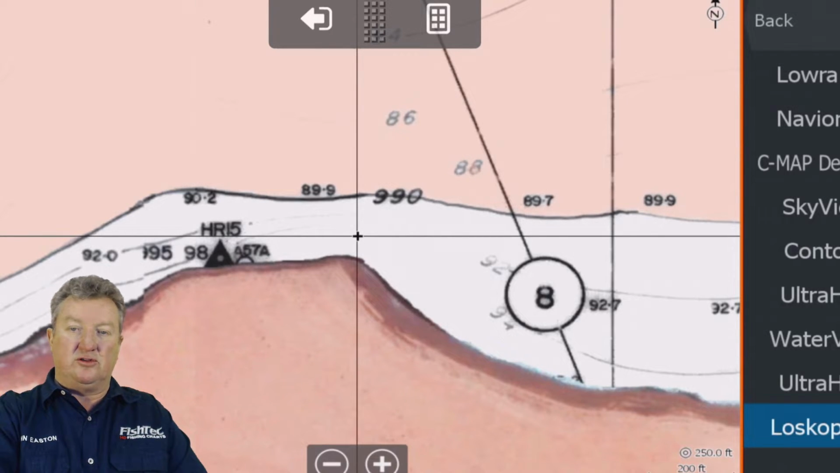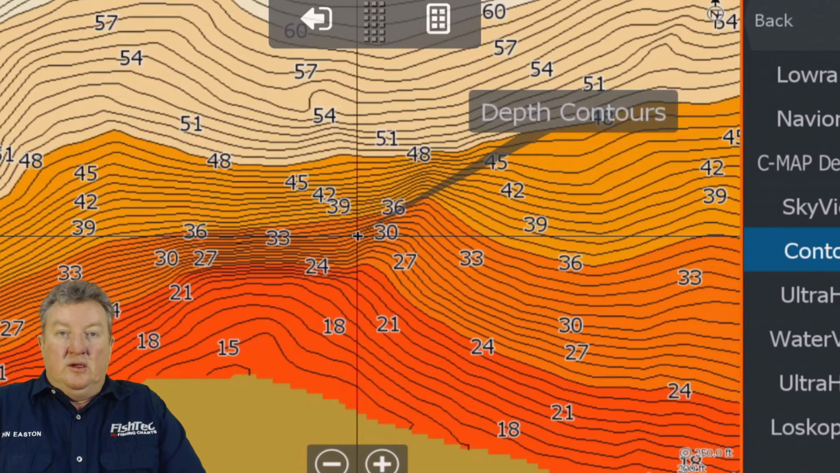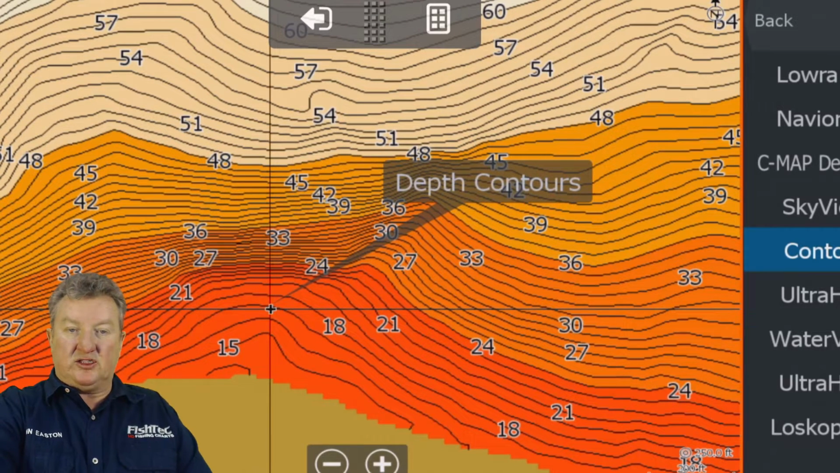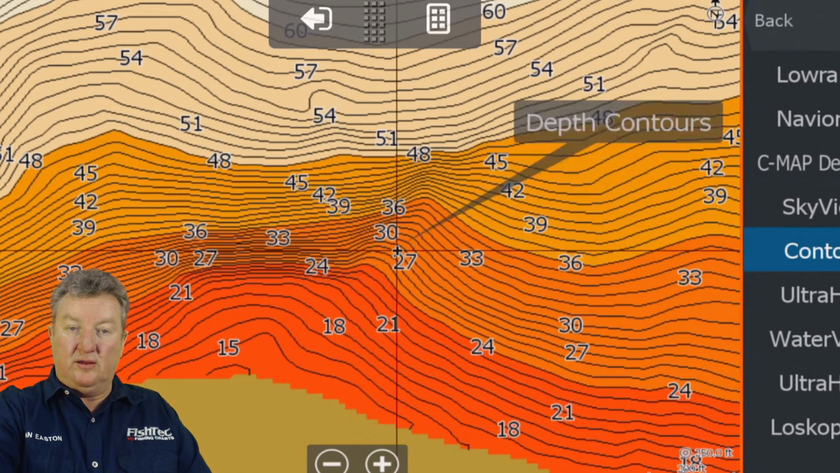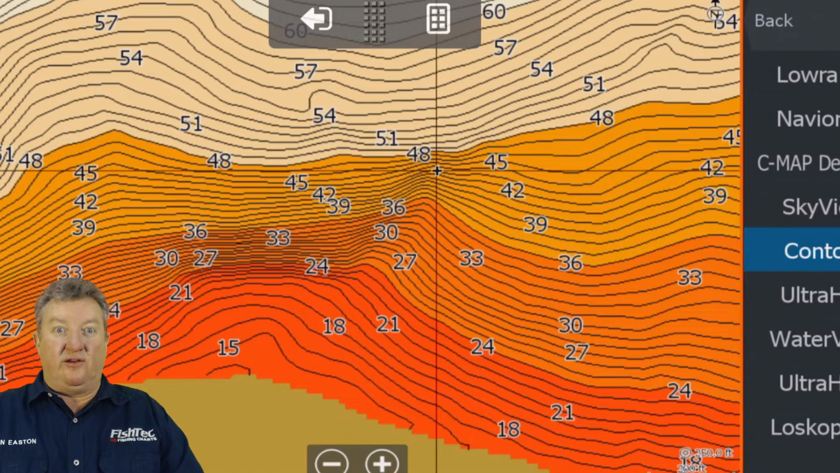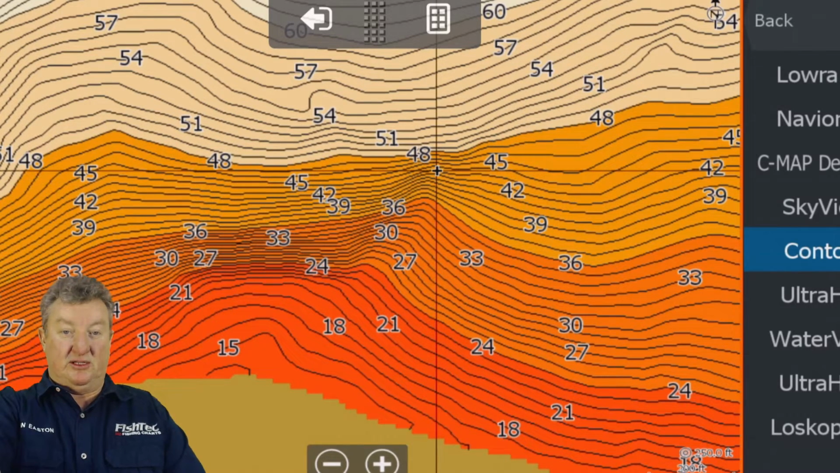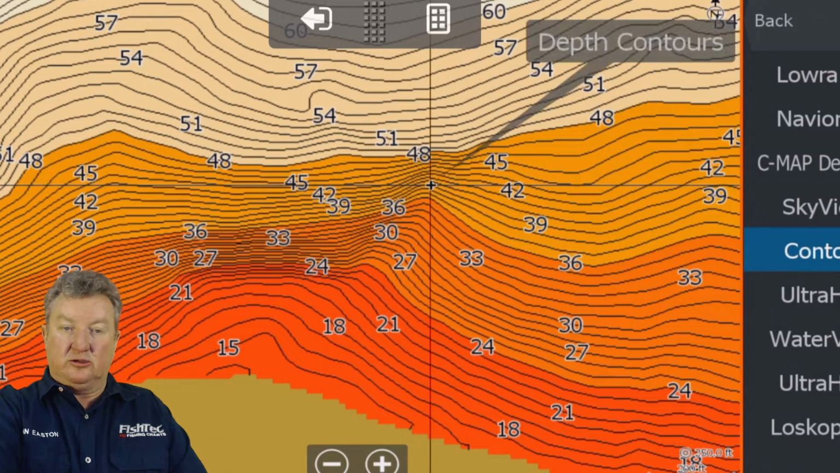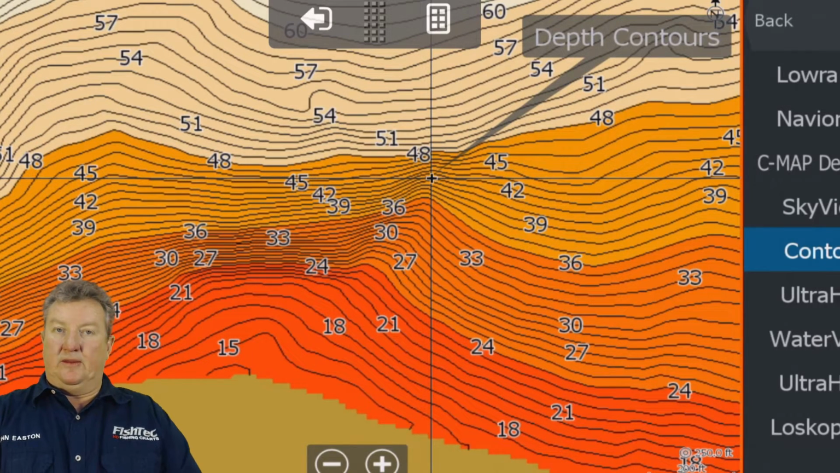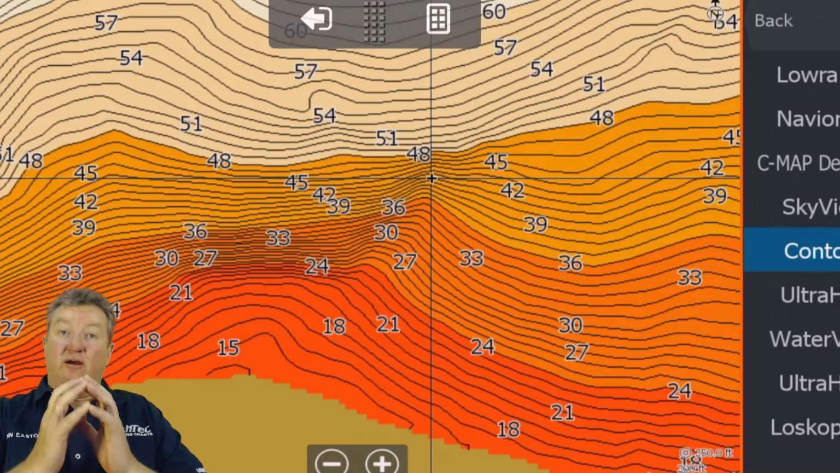Look what happens when I click over into contour. Can you see this? It's got a point here where my cursor is now, and then it's got this little dog leg that goes off here, and it goes all the way down. Yes, and it goes down to that magic 45 feet. Anyway, let me not talk too much about that, but pay close attention to this. The fact that you can see this little dog leg, this bar or point, this offshore point, this is valuable stuff.